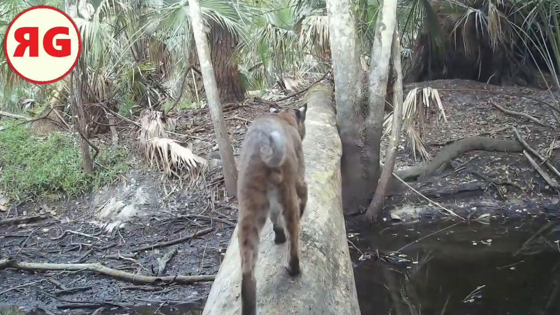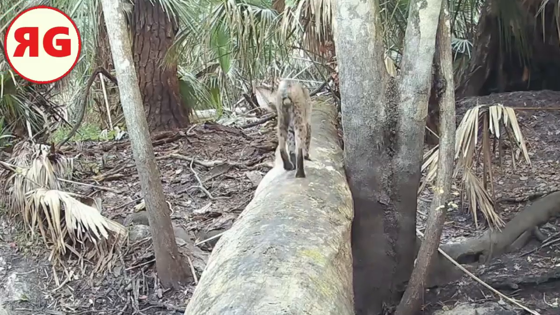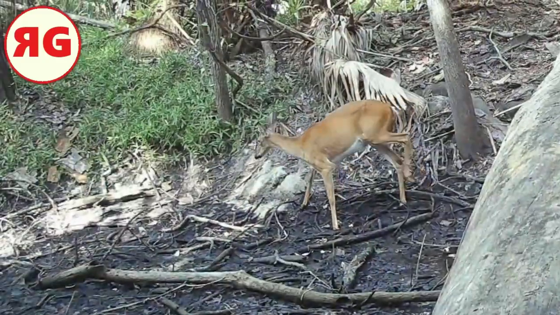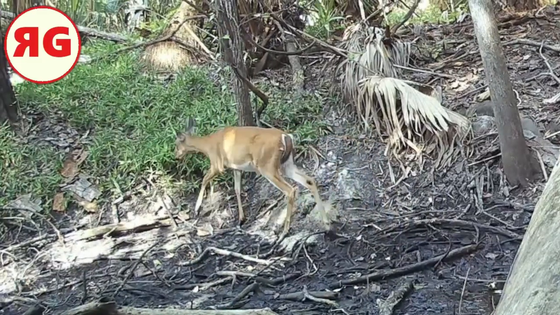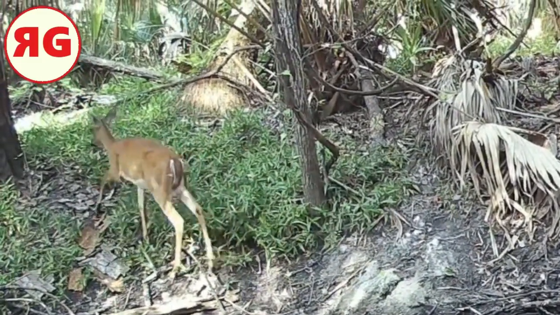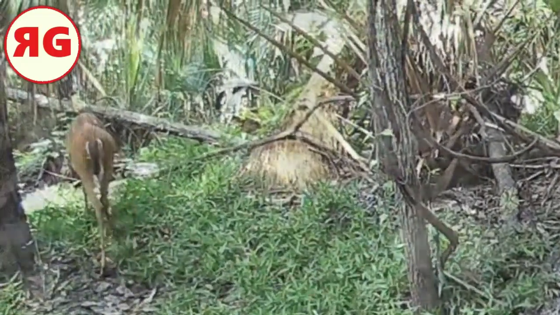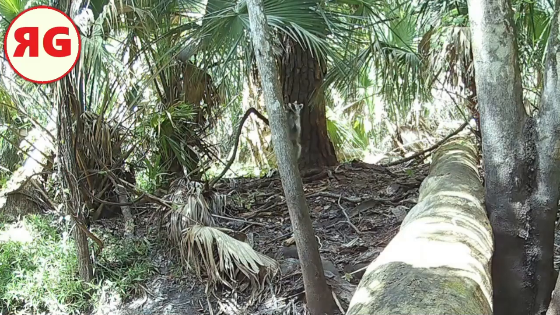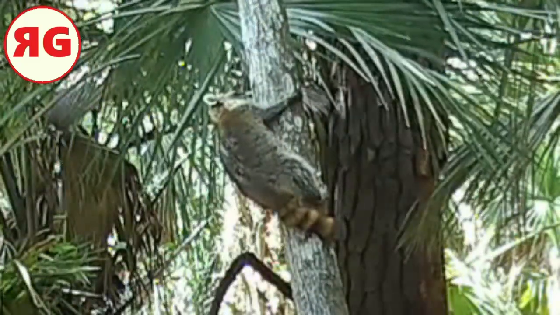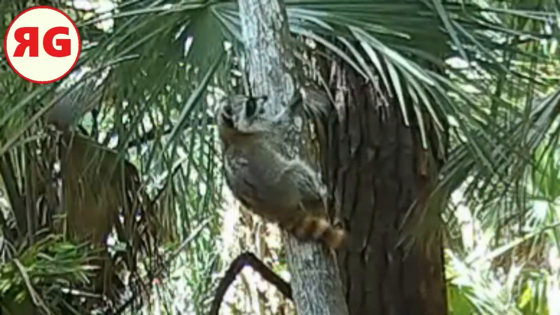Another bobcat. Look at the spots on this guy, man. Lots of spots on that one. Another deer wandering around. At first I thought this one had antlers, but nope, she don't. Just walking on by. There's a raccoon chasing a lizard, and he actually catches it. Look at that. Catches that lizard and chows it down right up there on the tree.